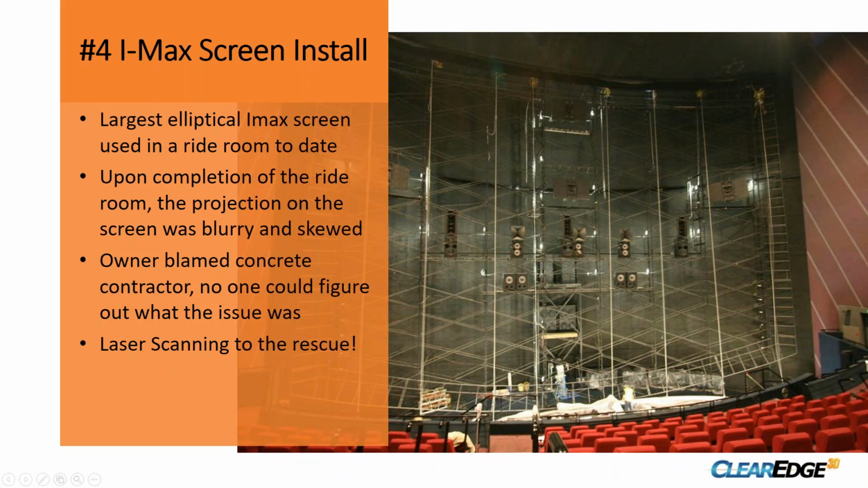So if you can imagine sitting in a room when you complete it, sitting down with someone who just gave you $2 million to make this amazing experience in this room, and the image just starts coming out blurry, skewed.